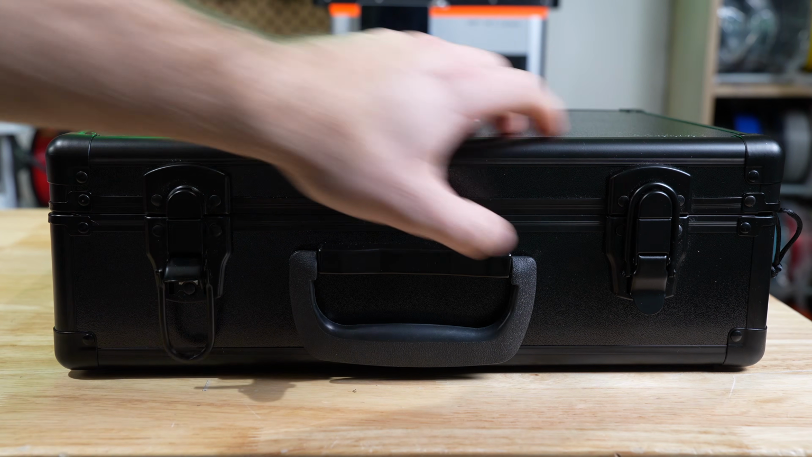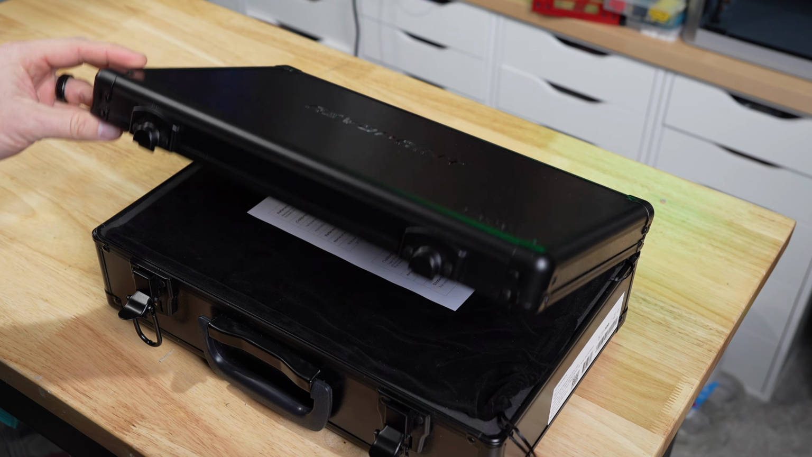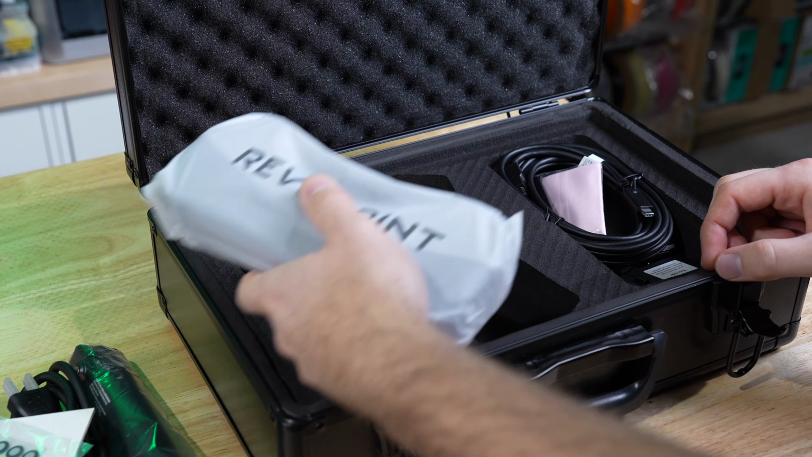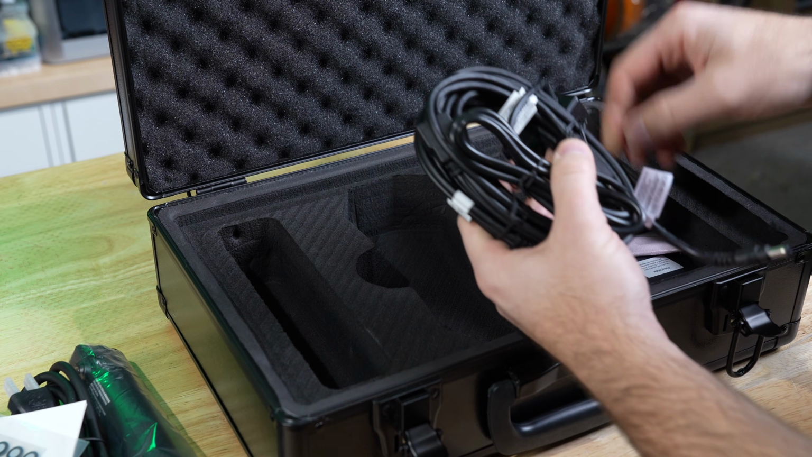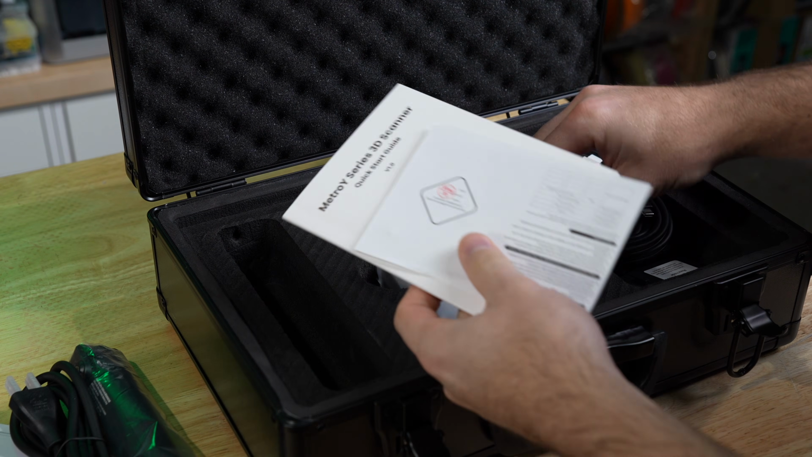The MetroY came packaged nicely, and inside of the cardboard box, everything was packed neatly inside of a foam-lined briefcase. Inside the case, you get the scanner, power and data cables, a calibration board, marker sheets, and your usual documentation.